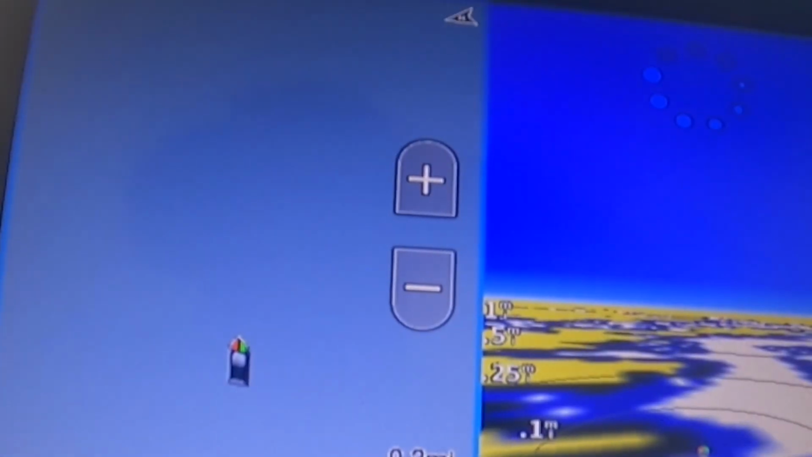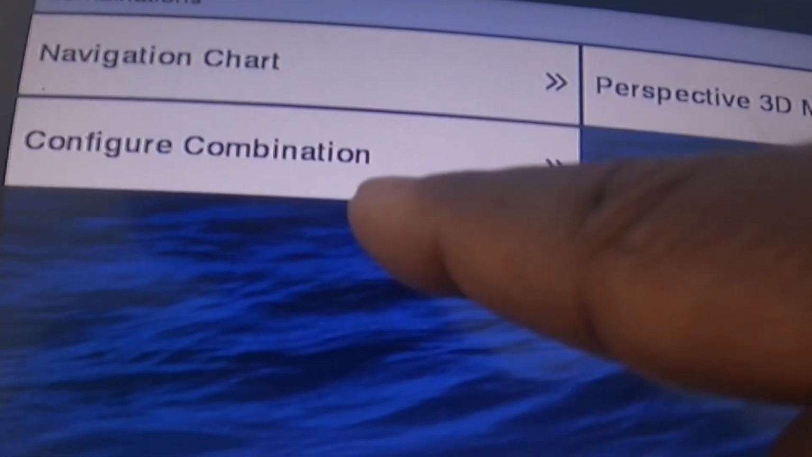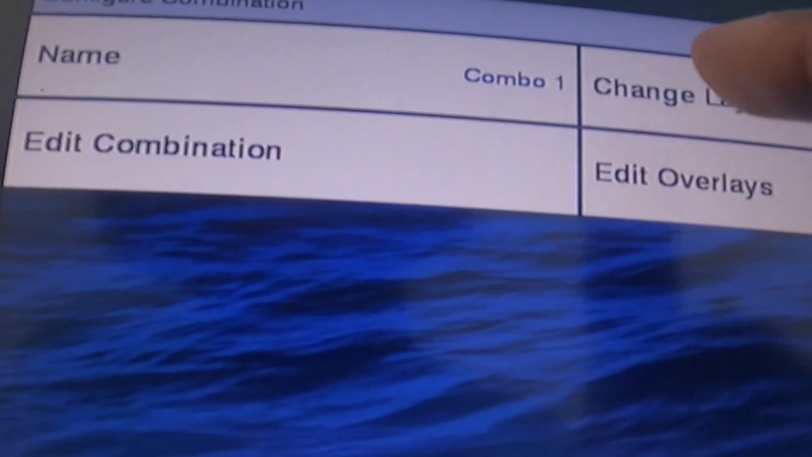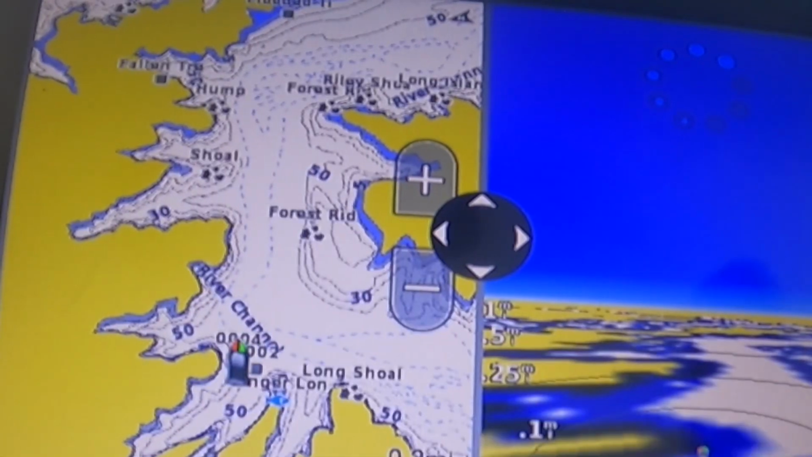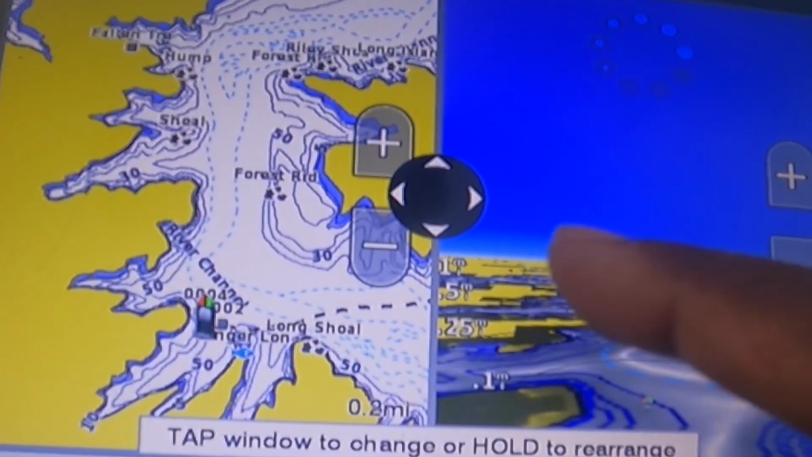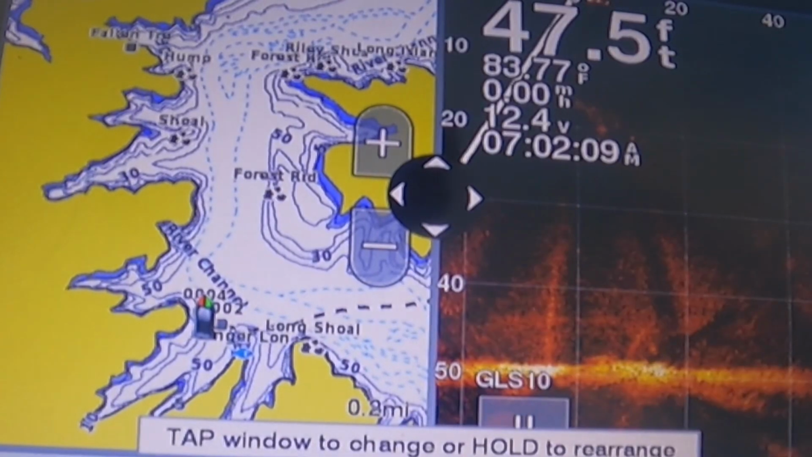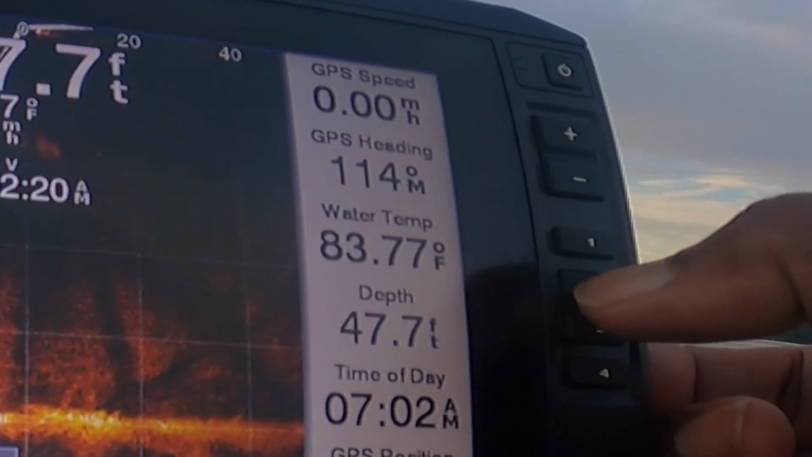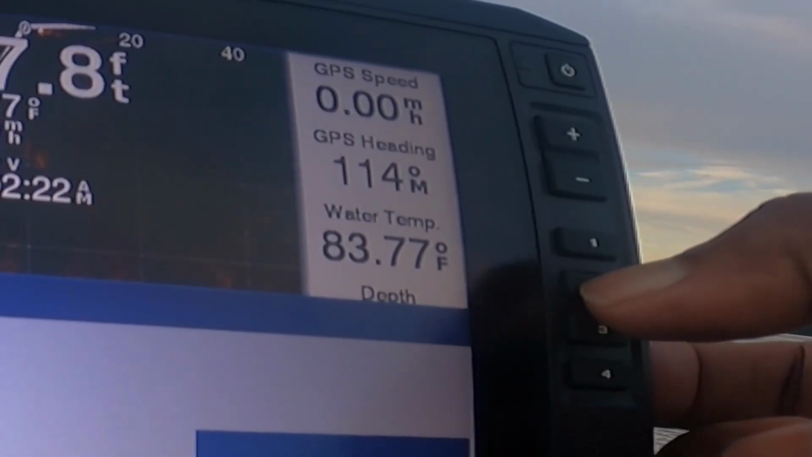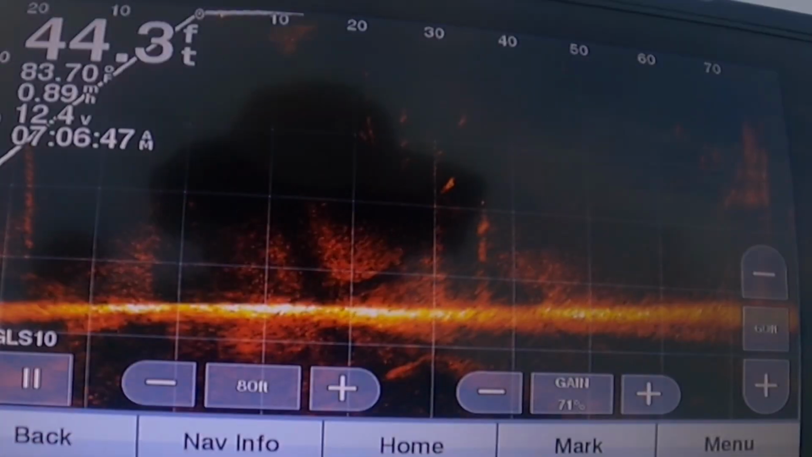So your first combo is going to be, I'm going to the menu, and I'm gonna configure your combinations, and I'm gonna change what they are. Right now this has mapping and bird's eye. So I'm gonna keep your mapping on there, but I'm gonna change your bird's eye to pan optics. And then I'm gonna save this as number 2, so that you don't have to do a whole bunch of scrolling.